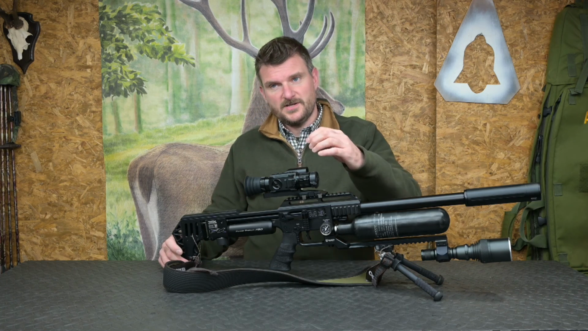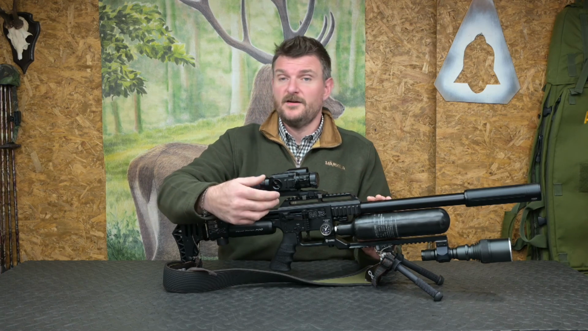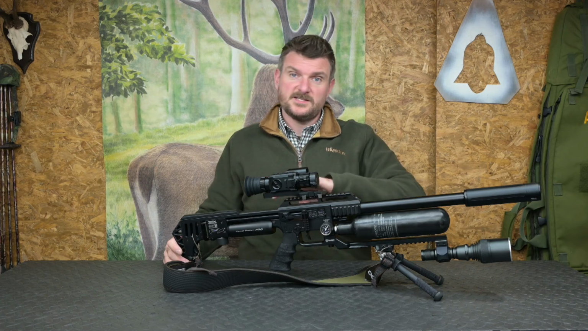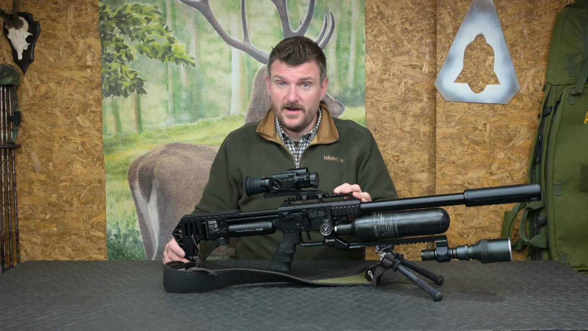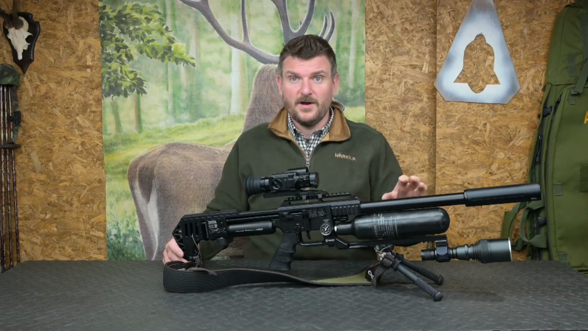Other factors you need to enter are altitude, temperature. It's very important to enter accurate data for the scope height above the bore line, because that helps you and helps the unit itself calculate the precise trajectory before and after the exact point and distance you zero out. The zero range is the last function you need to enter into the ballistic menu, and it is of course probably one of the most important of all.